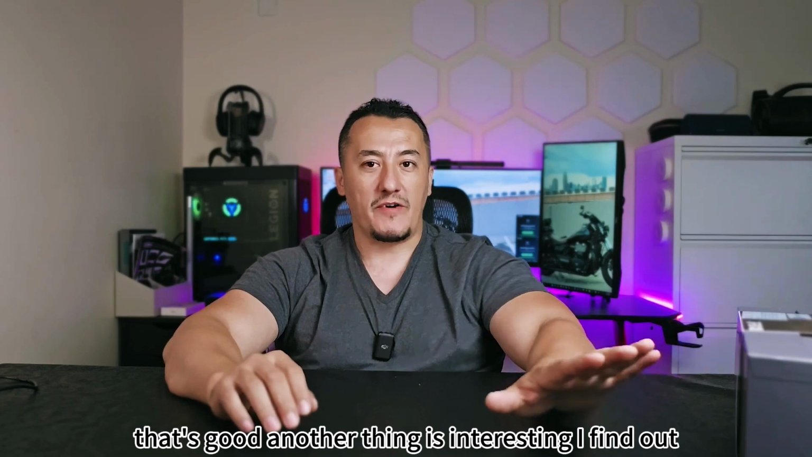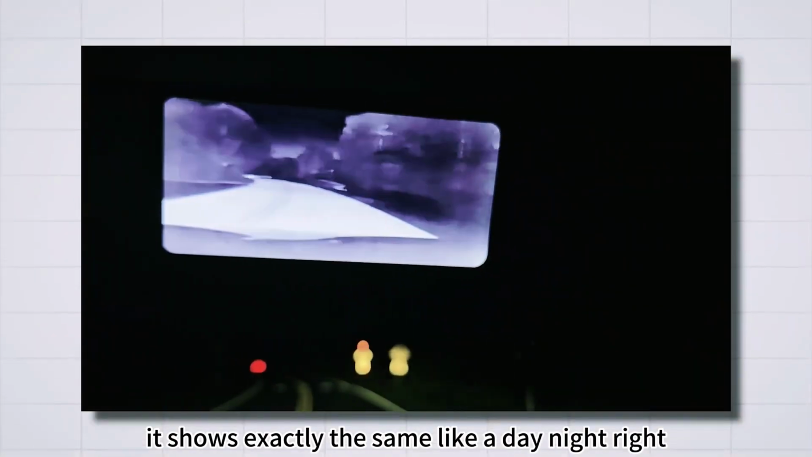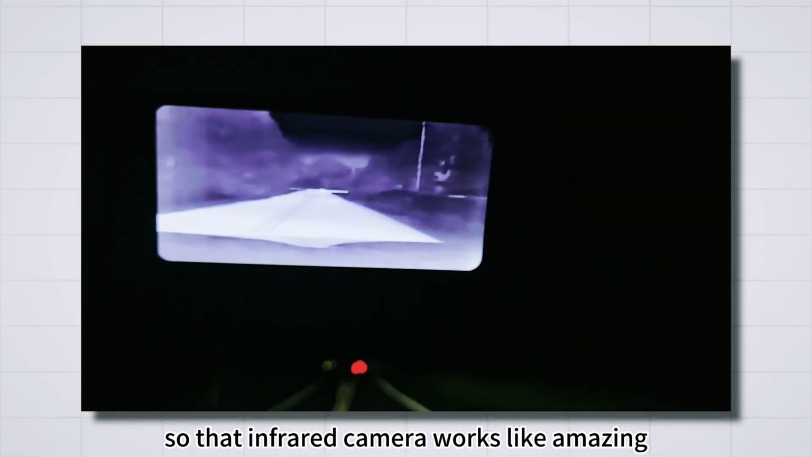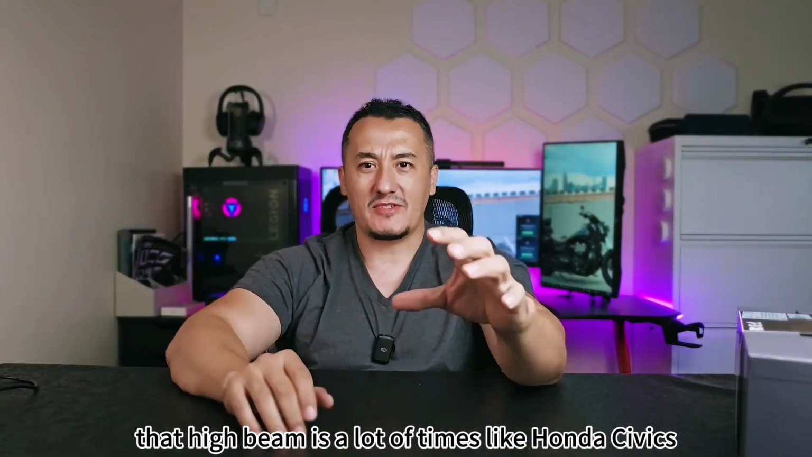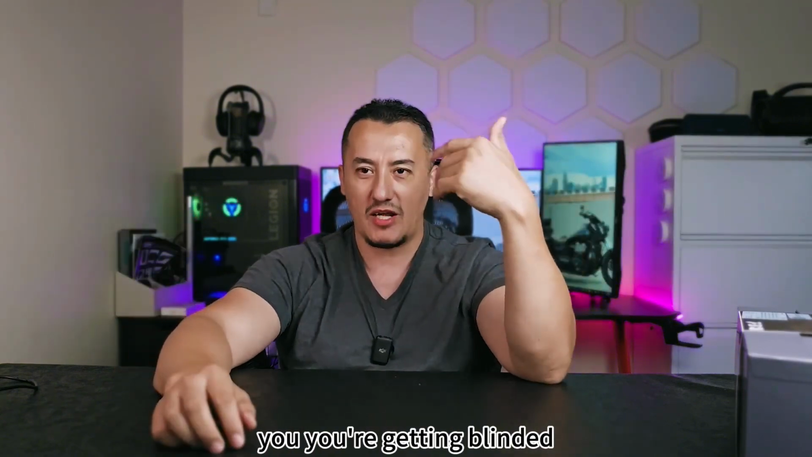Another thing that is interesting, I find out at night, dark night, it shows exactly the same as day. So that infrared camera works amazing. And also the upcoming vehicles, the high beams, a lot of times like a Honda Civic also, they're running with the high beams, right? You're getting blinded.